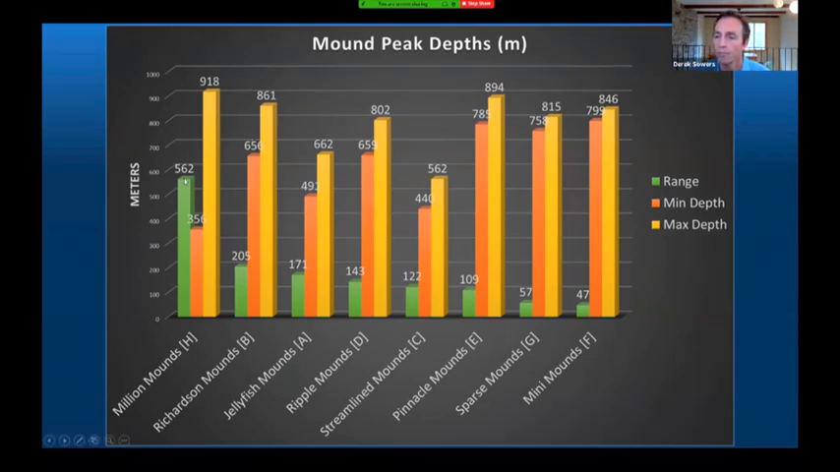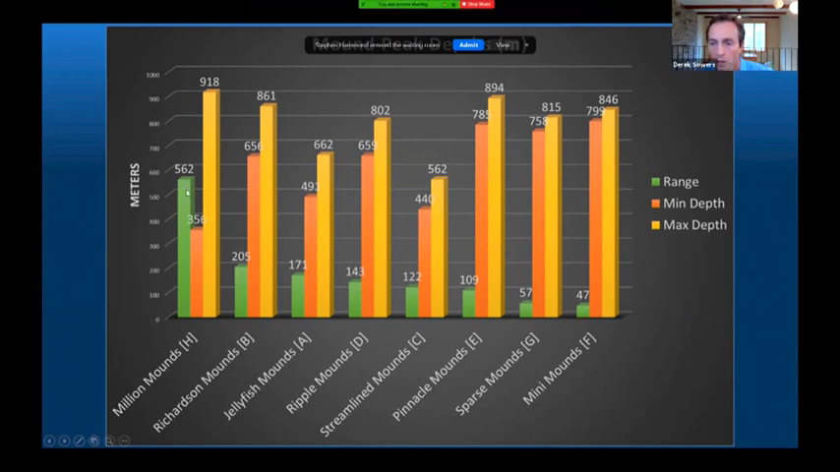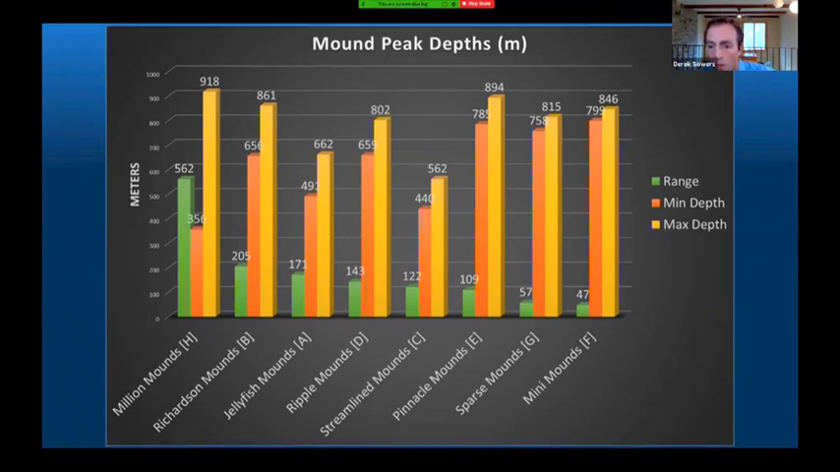So looking at the green bar, you can see that million mounds was again this sort of standout here, with corals occurring over a range of 562 meters. They contain both the shallowest, 356 meters, and the deepest coral occurrence at 918. You can see that the others have much narrower depth ranges, and sparse and mini mounds have mounds that occur at very uniform depths. Shown here, they do not cover a large depth range. All of the mound peaks in the regions fall within the depth range of 350 to 900 meters.